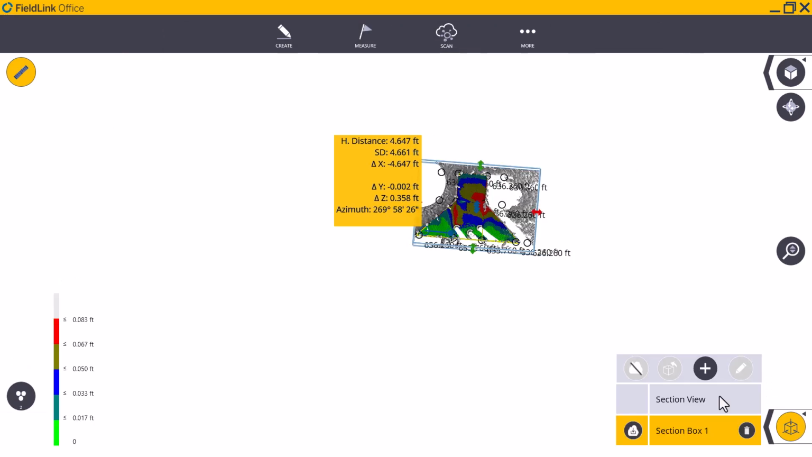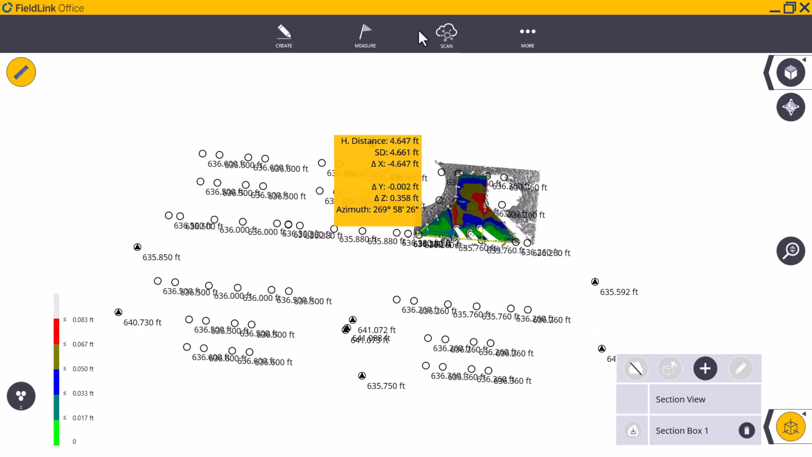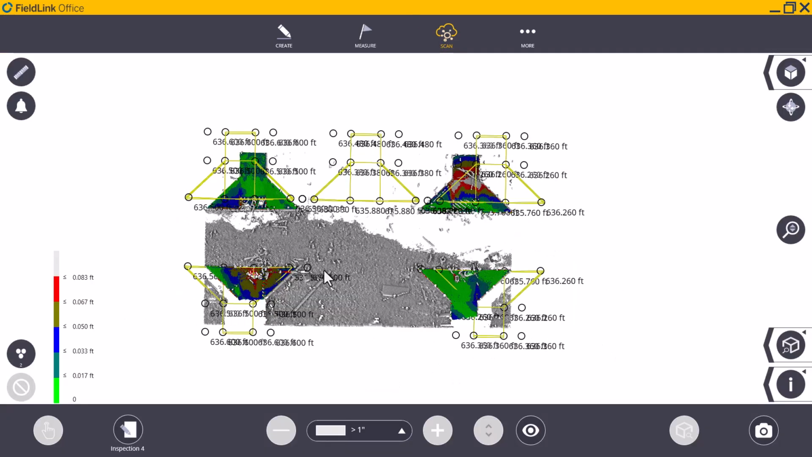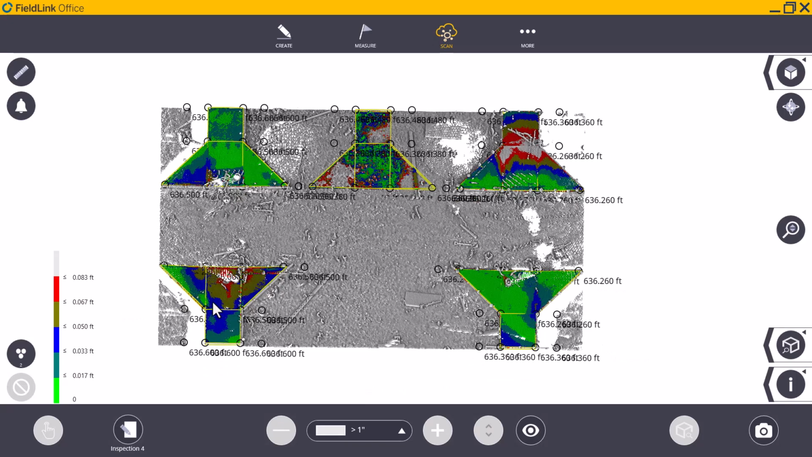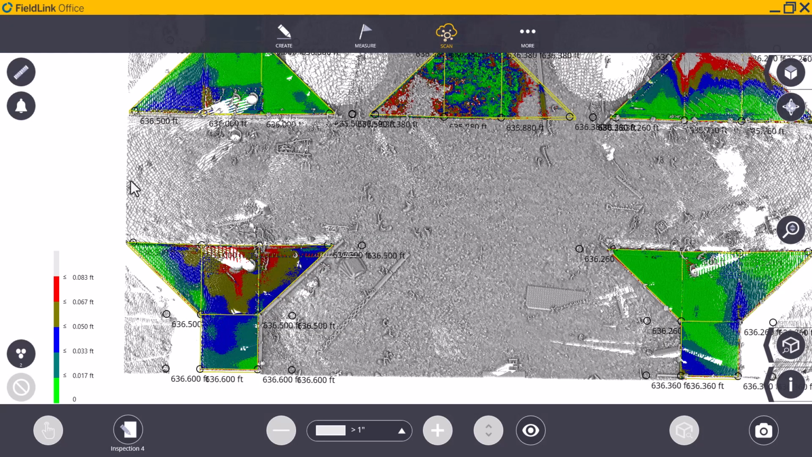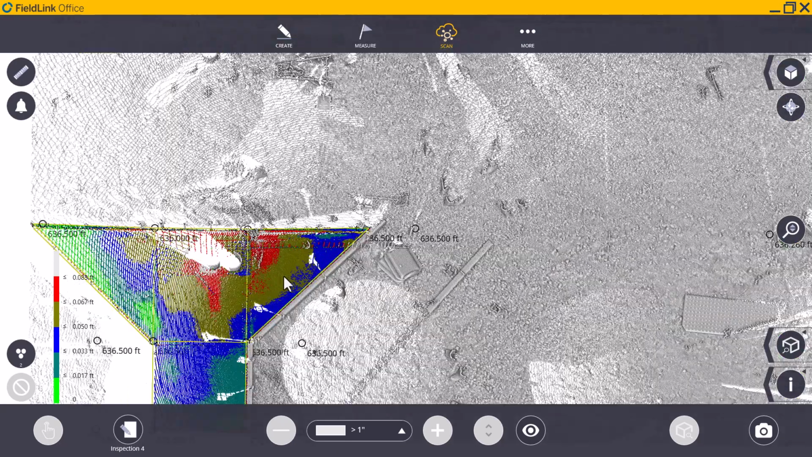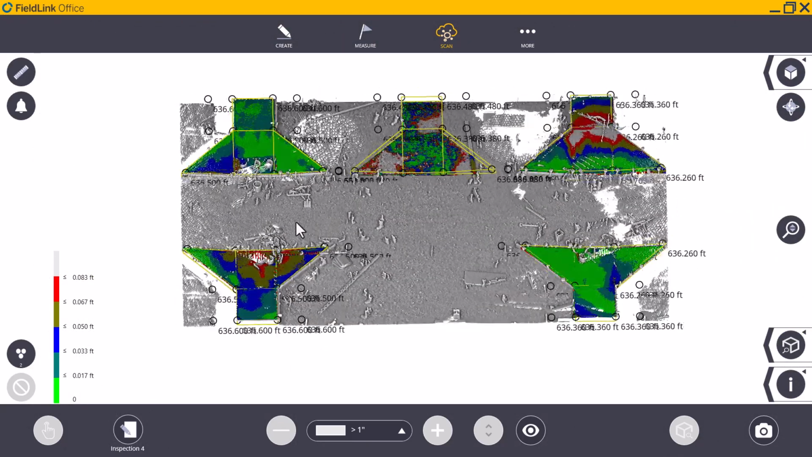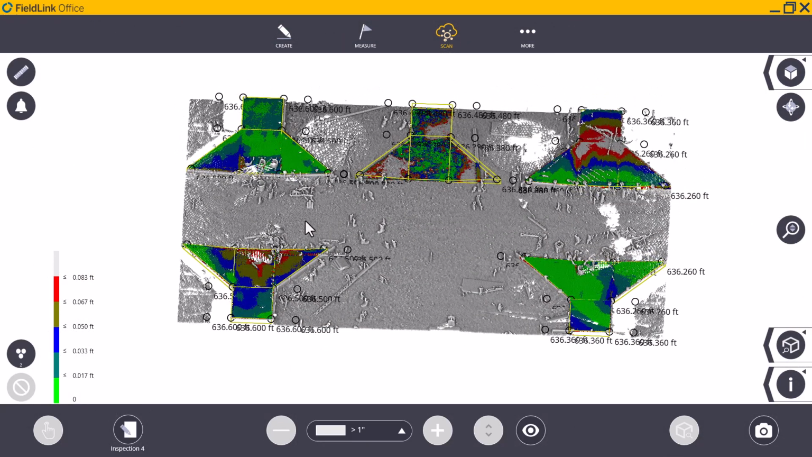So if we turn off our section box, we will check out the rest of this data. Came to find out that, in fact, these guys did also have a high spot over here, low spot over here. These wings exceeded that 10%. This wing in particular, they were able to shape that down and meet spec afterwards as well. So all in all, we didn't have to tear out the concrete while it was dried. We were able to rework it while it was wet.